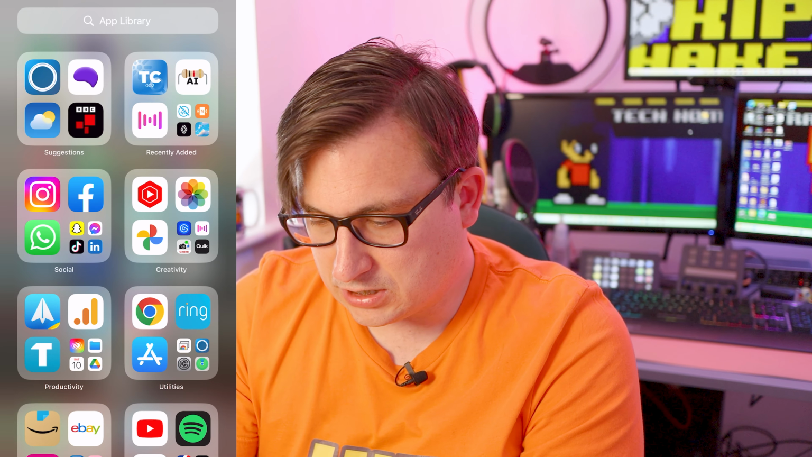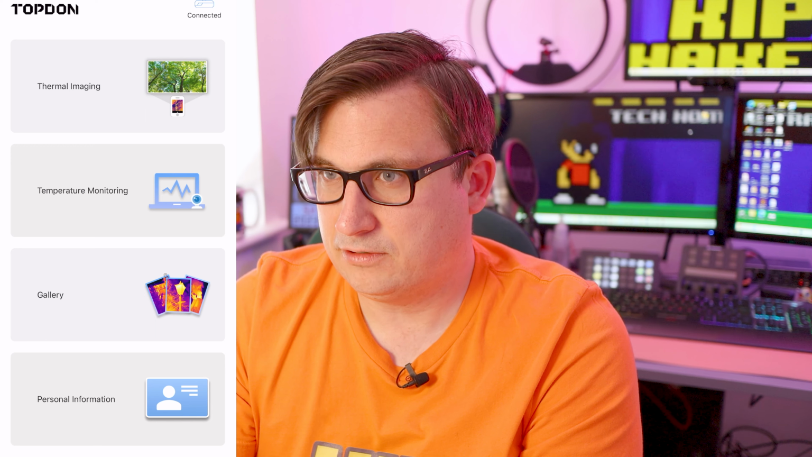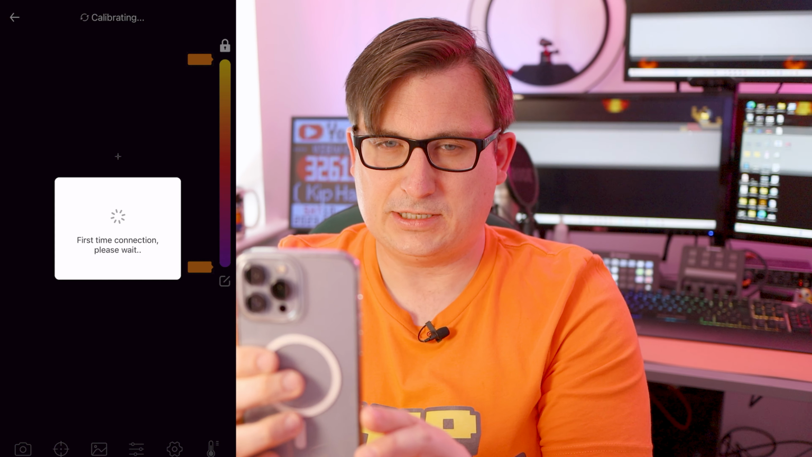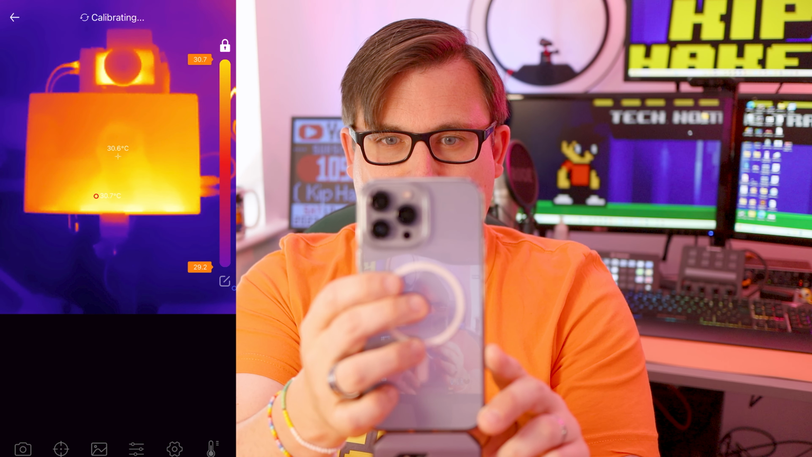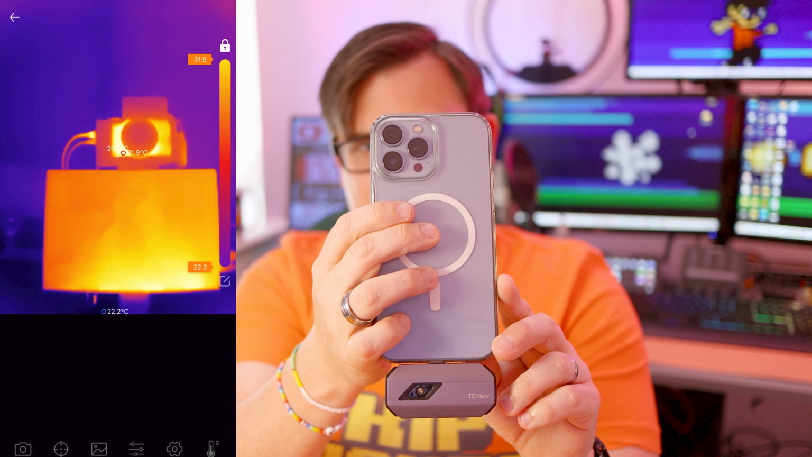Right, so shall we fire up the software and see how that works? If we just go into the TC002 app, there we go. And right up there, it says it's connected, which it is. Let's fire it up. First time connection, please wait. Oh, wow, look. So you can see the cameras. That's the screen, and this is the camera that's filming my face shots.